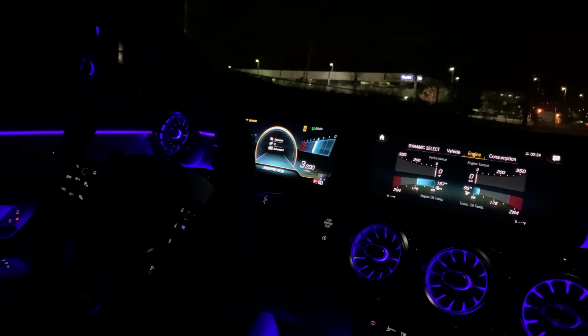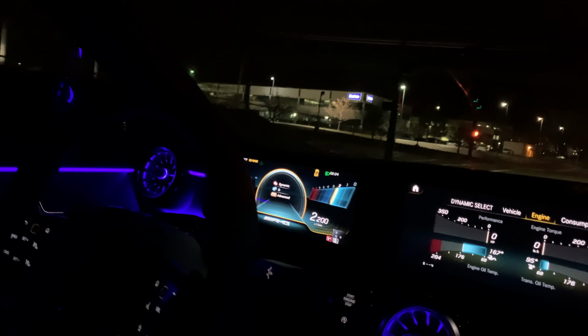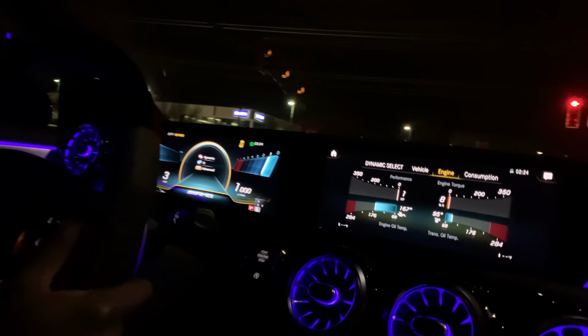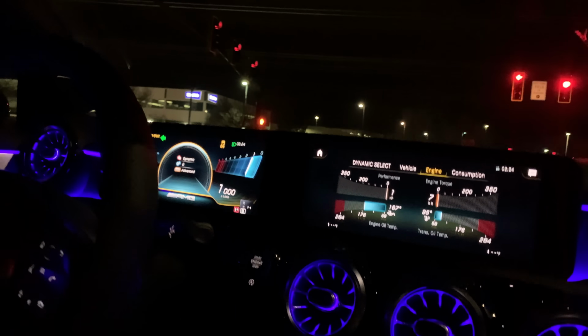I should probably buy this. You should. I love this interior. It's sweet.